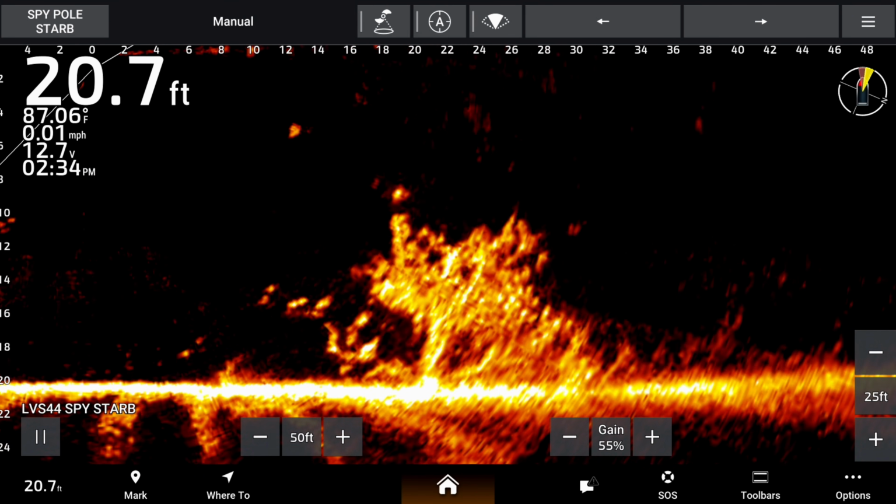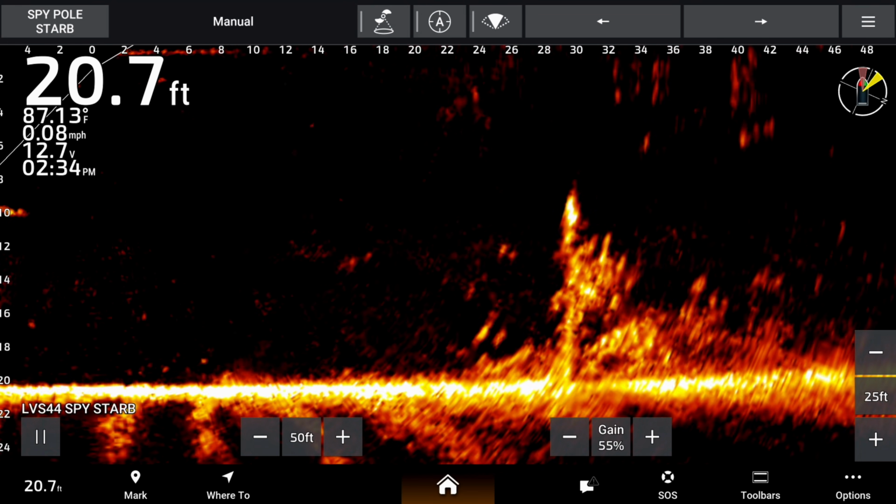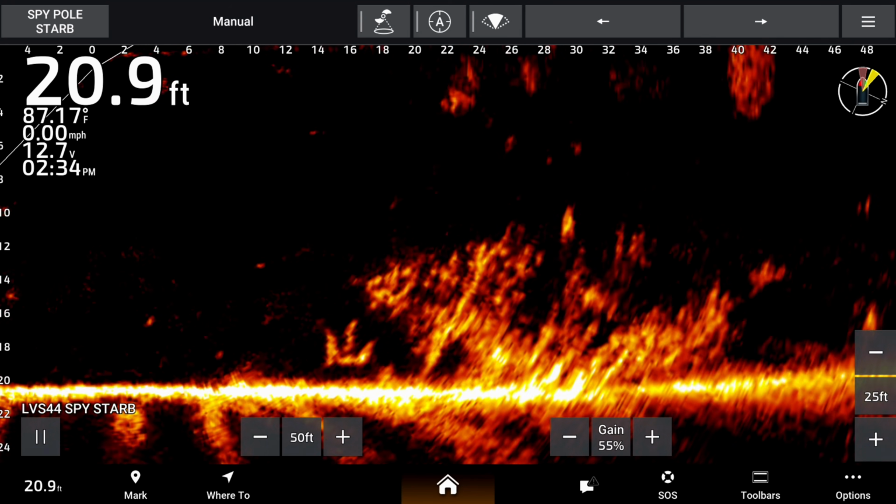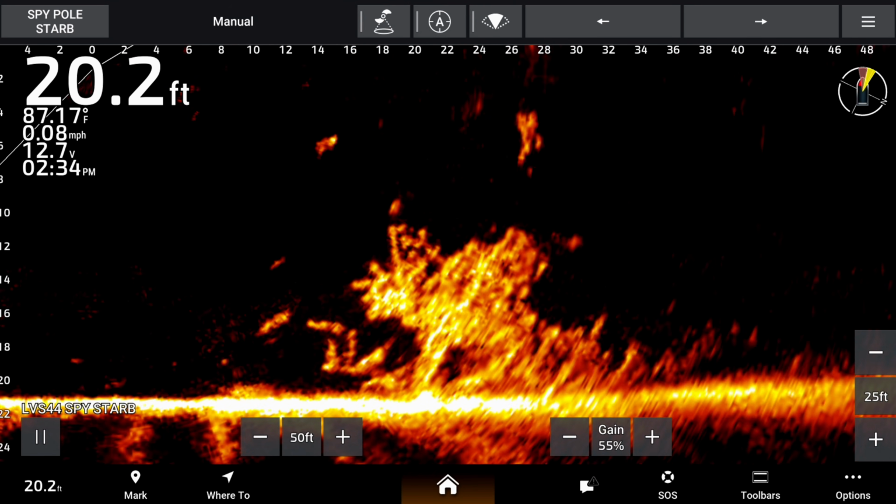We'll move it around just a little bit. It's a pretty good sized brush pile. Let you see what that looks like. All right, now what we're going to do is we're going to switch over.